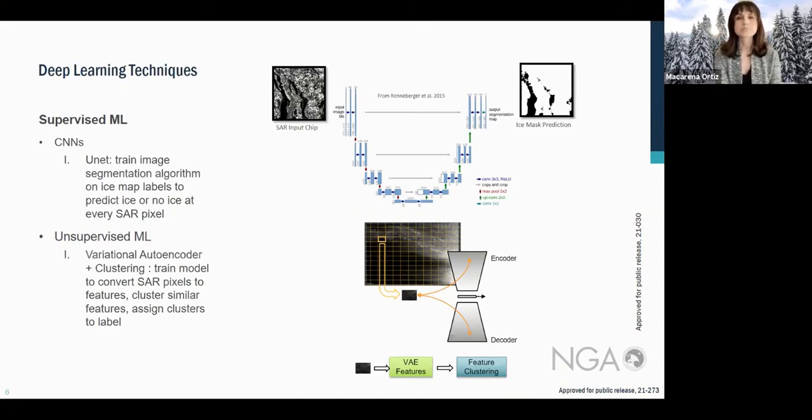For the supervised method, we decided to use a specific convolutional neural net, which is a neural network that uses convolutional filters, called UNET. For our unsupervised method, we used a variational autoencoder, which we then fed into a clustering technique. I'm going to get into more details about these in the next slides. Next slide, please.